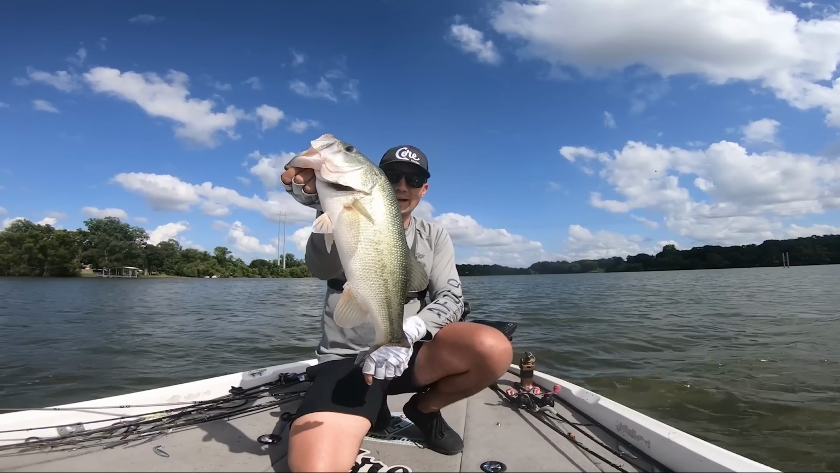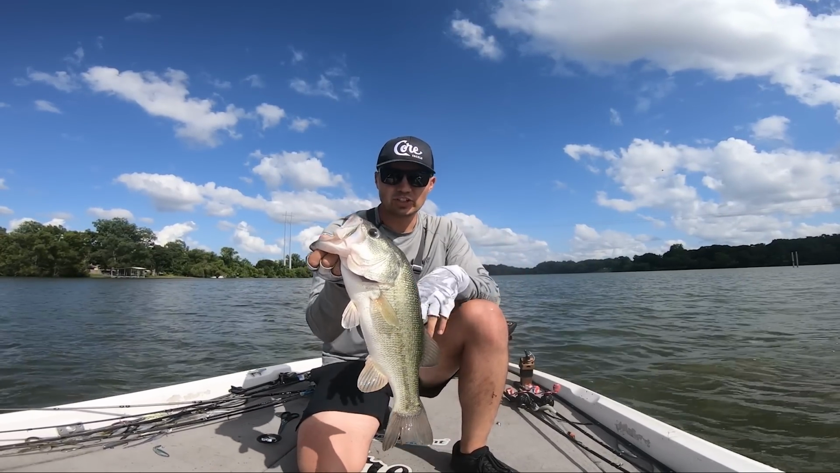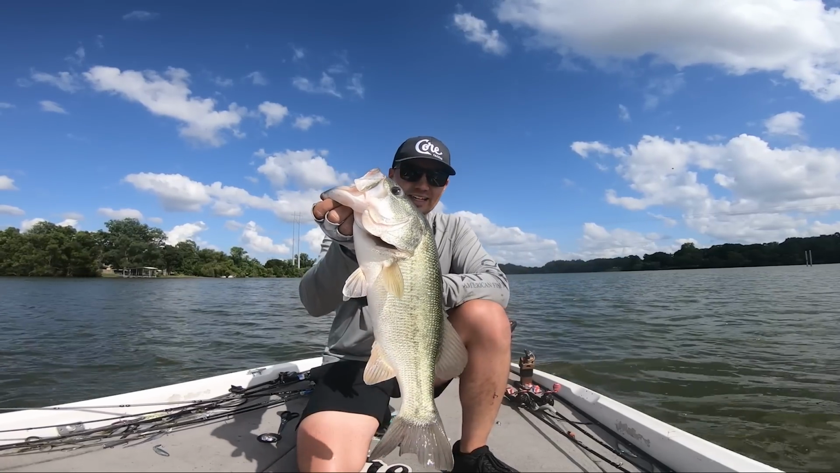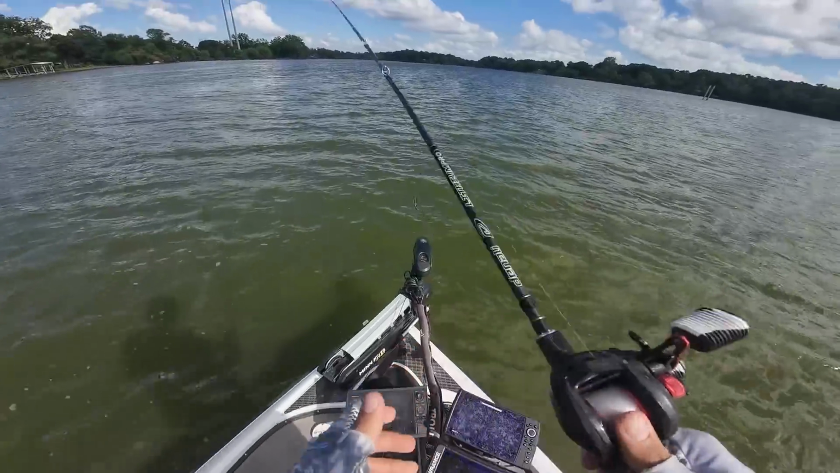We graphed this pile at the very beginning of the day. It was an isolated pile. There's a couple of fish up there, but nothing crazy. And that's a really nice fish. Second biggest fish of the day right there. Let's get back down the lake. Oh, there we go, guys.